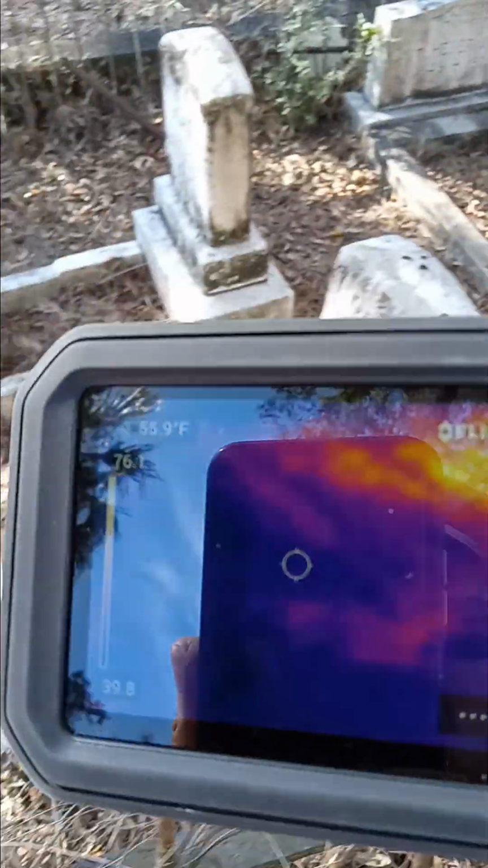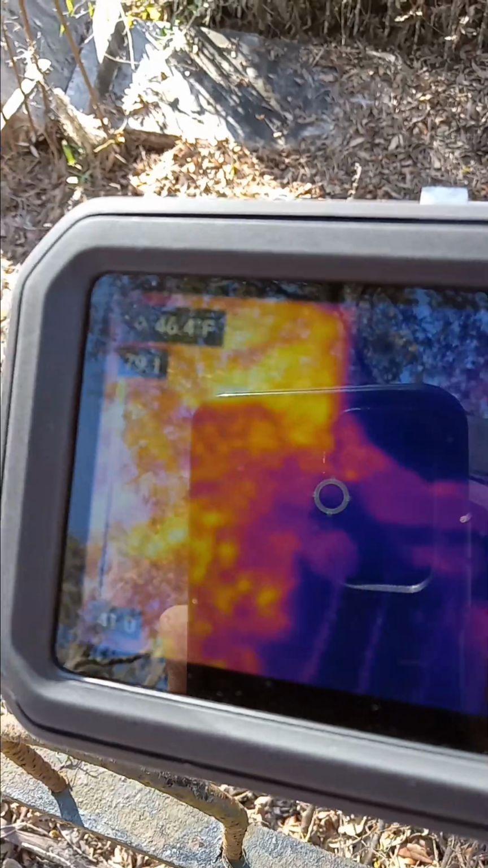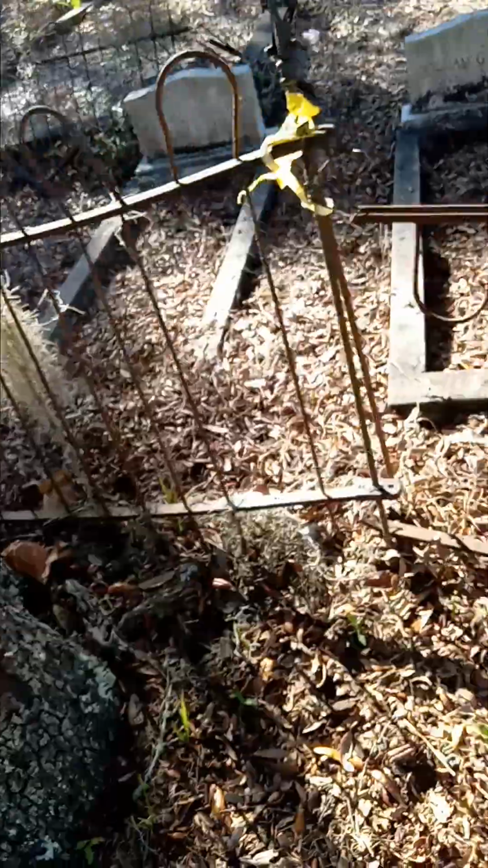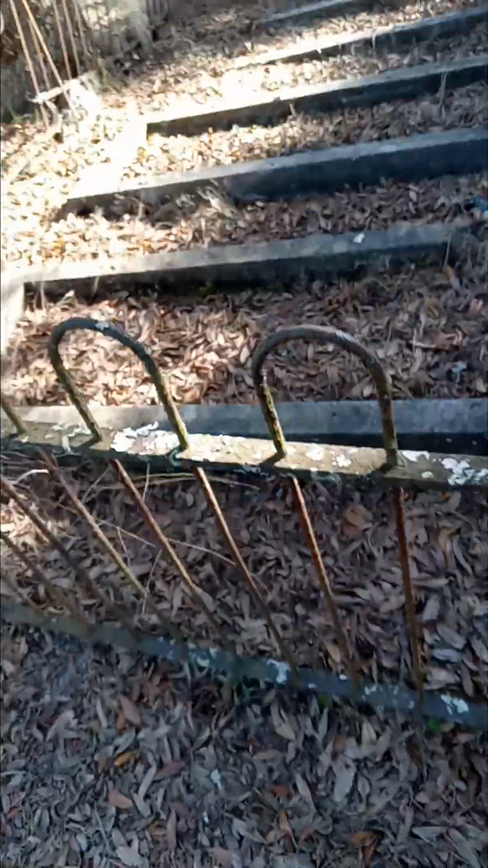So that's why I try to thoroughly look through the different areas, the plots and all, to see if there is any type of warm air coming up. Would give us an indication of where a cave was or is, or a tunnel, or any space that has warmer air that's not been affected by last night's 31 degrees.